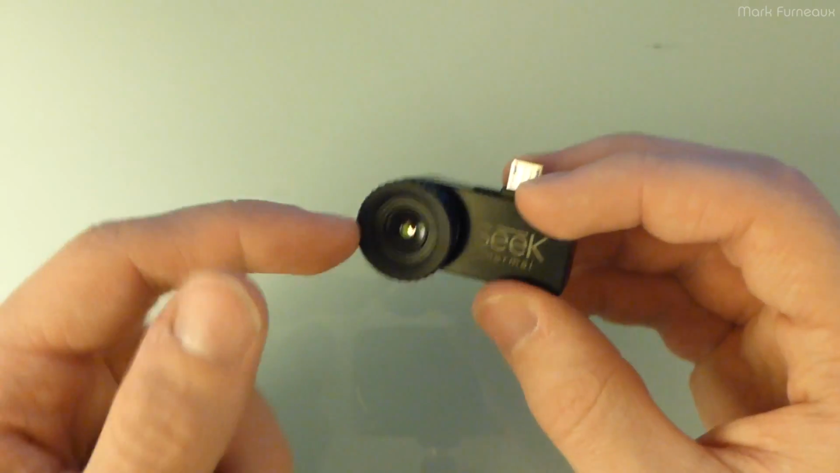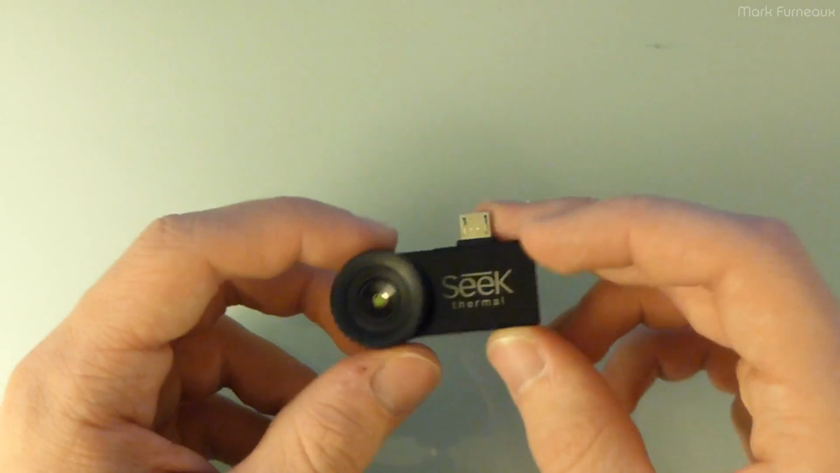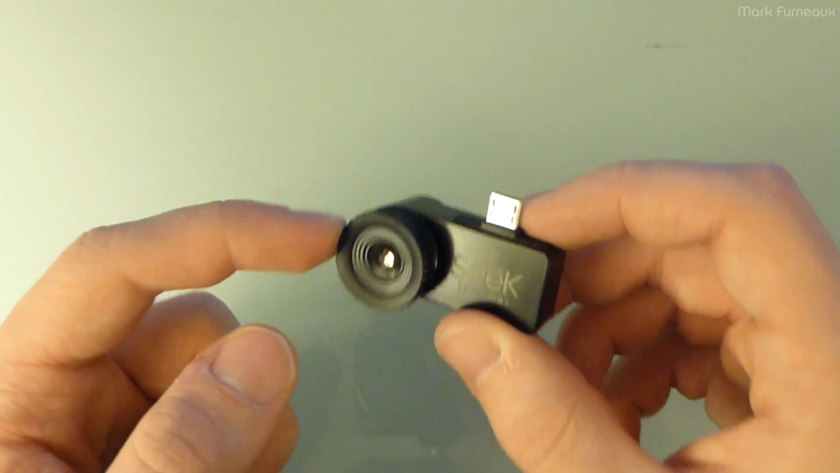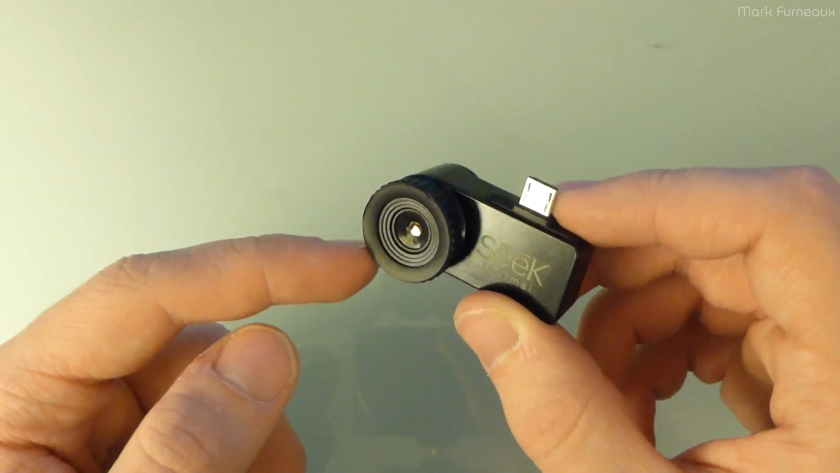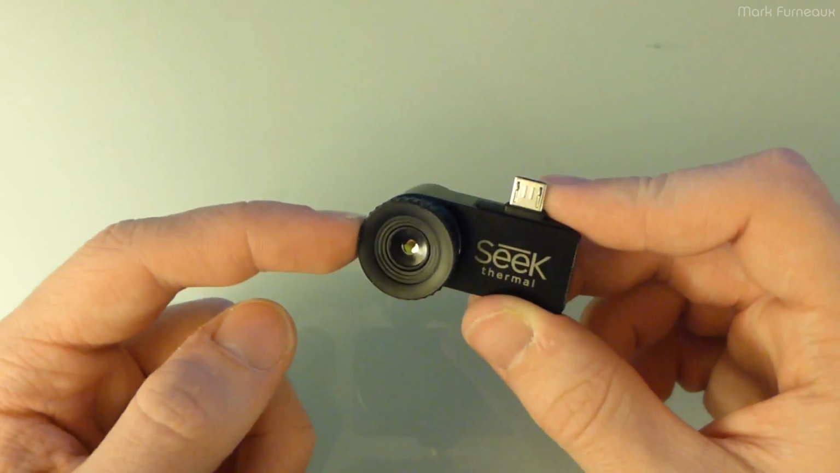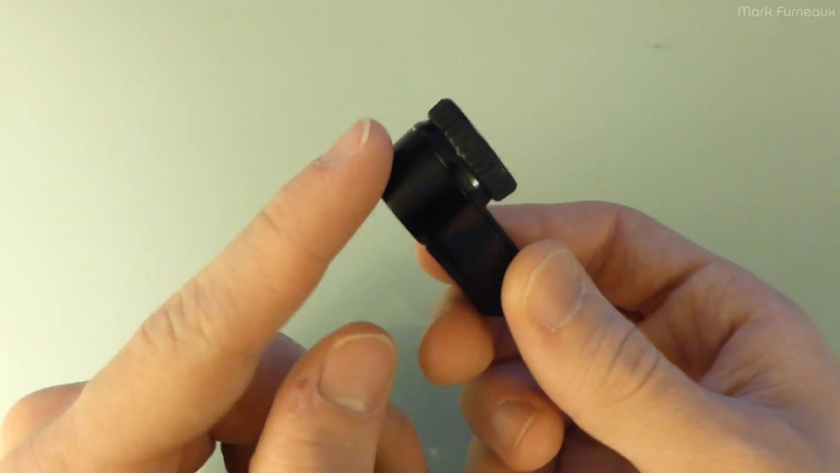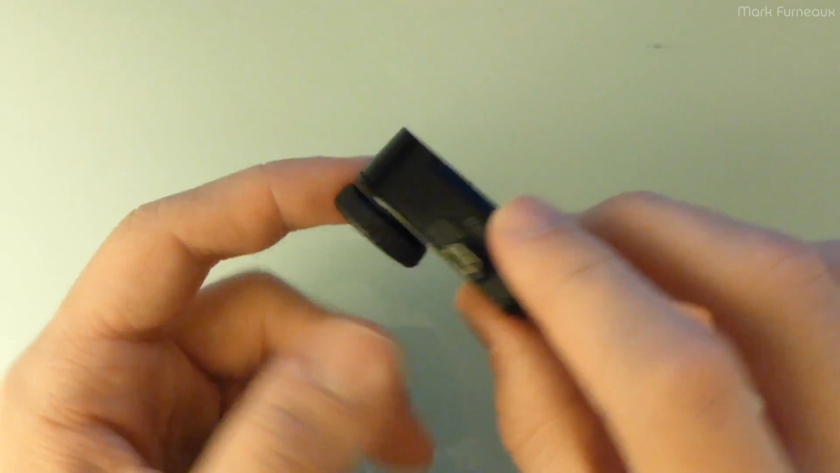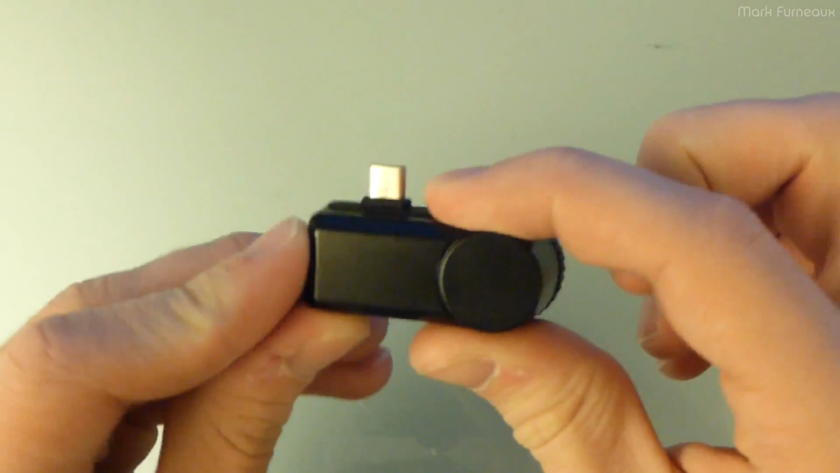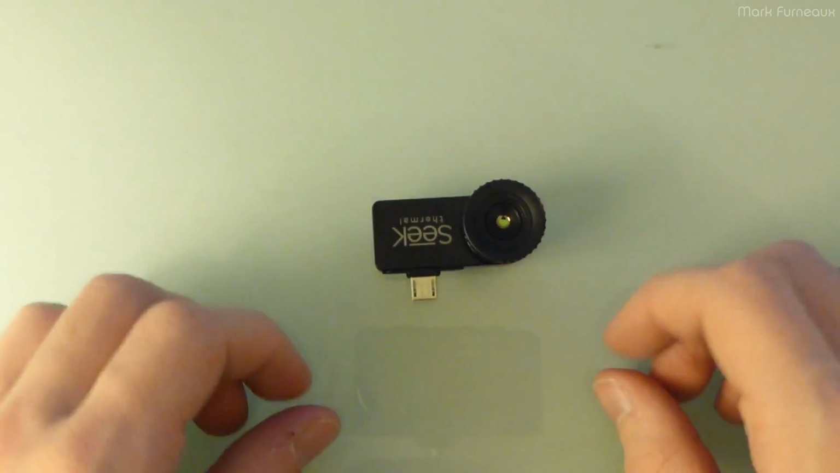But I did not know that they made this change, so that's one of the reasons why I'm making this video. I haven't seen any new reviews or unboxings of this, so I don't know if people know that they actually get an adjustable lens on the new cameras. It's a really big deal for me, because 90% of the stuff I do is going to be macro. So the case is magnesium, obviously for thermal, and we've just got the USB micro right there.